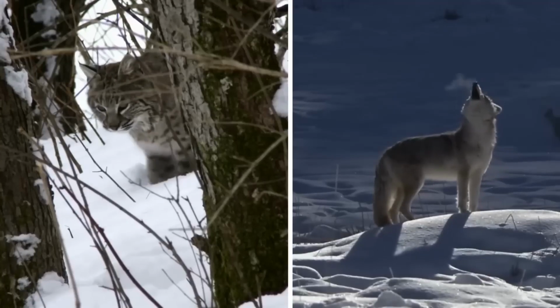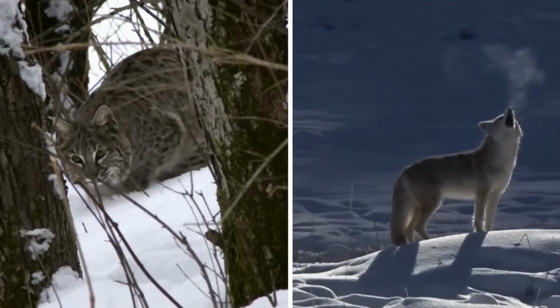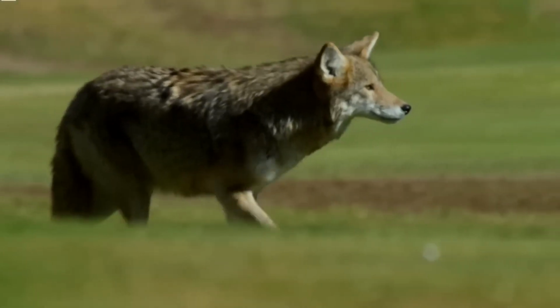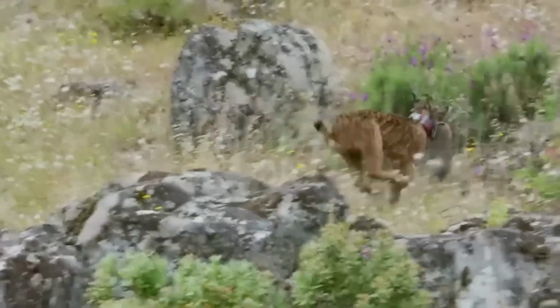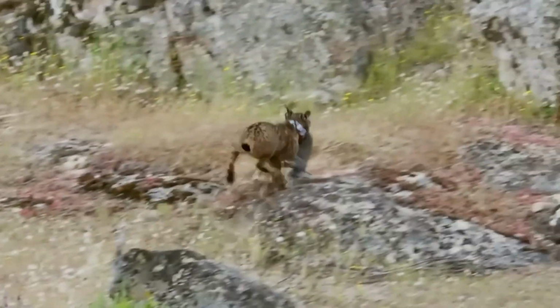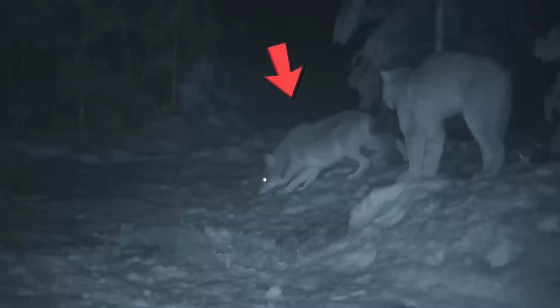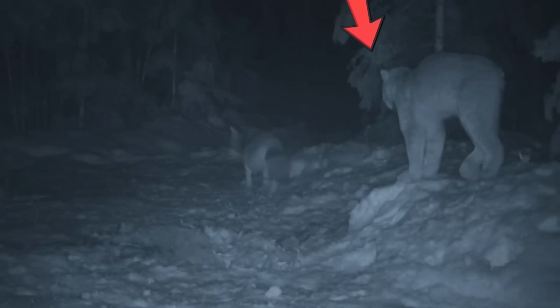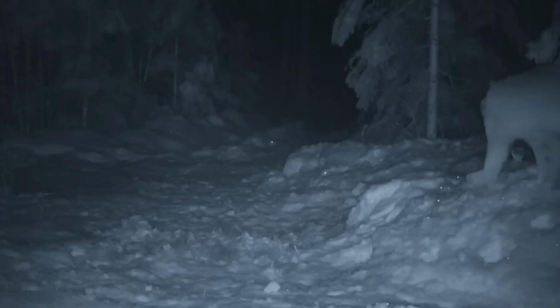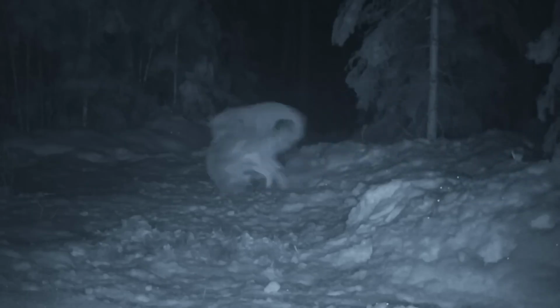The bobcat and coyote are both native carnivorous animals found in North America. They have overlapping habitats, which leads to occasional conflicts between the two species. The reason for the conflict is often competition for resources, especially food. In the video footage mentioned, we see a bobcat trying to prevent a coyote from accessing its meal. The bobcat is attempting to take over the coyote's food source, which is a common tactic among these two species.